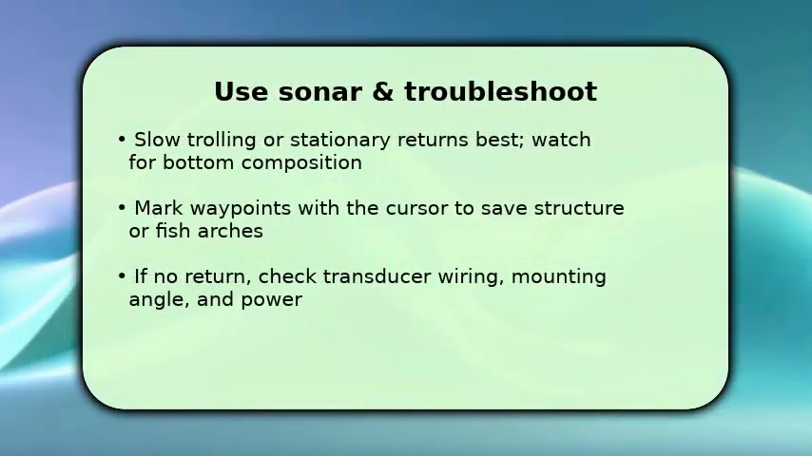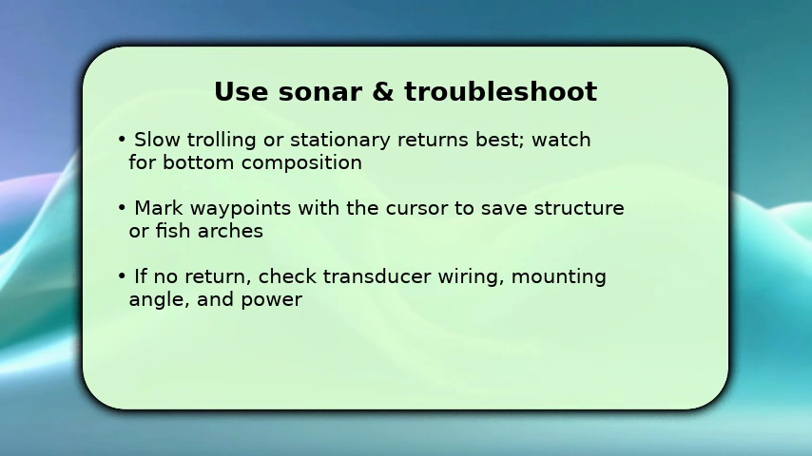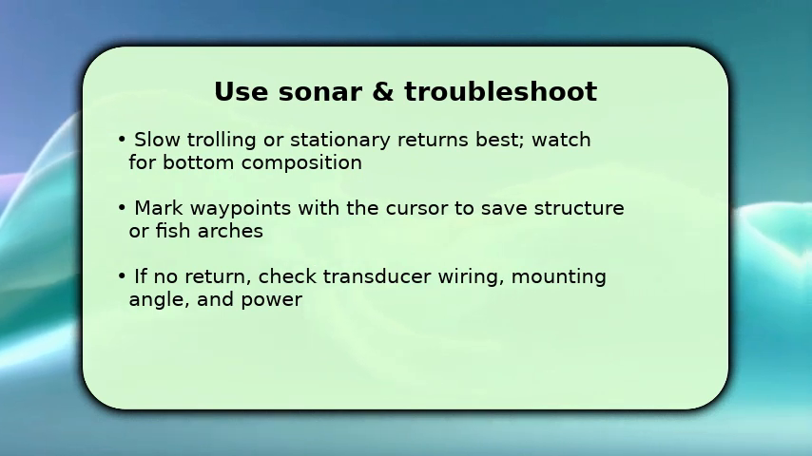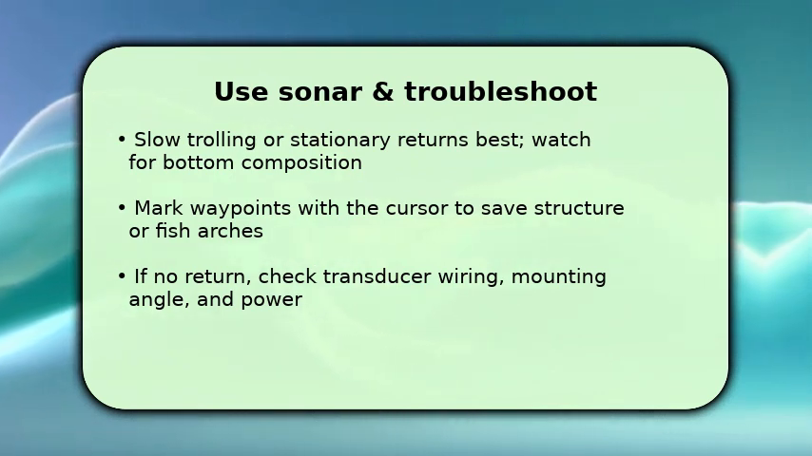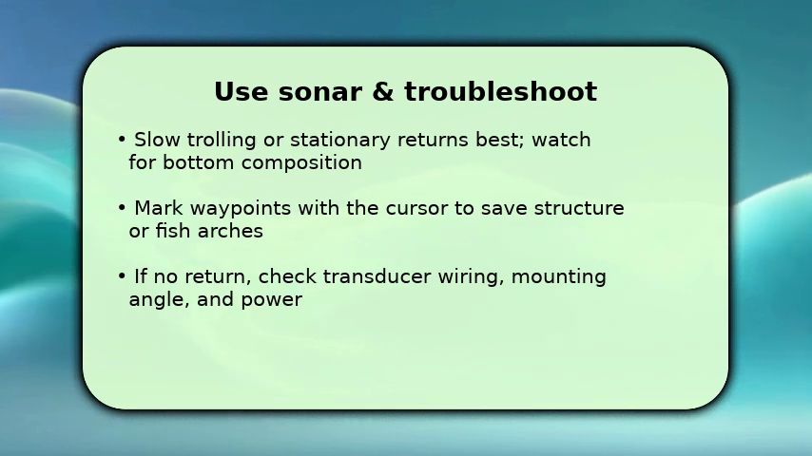You will use the sonar actively and finish by marking targets and handling issues. When trolling or paused, watch arches and bottom composition. Slow speeds give clearer targets. Use the cursor to mark waypoints on structure, rocks, or bait schools, then save them for repeat visits.